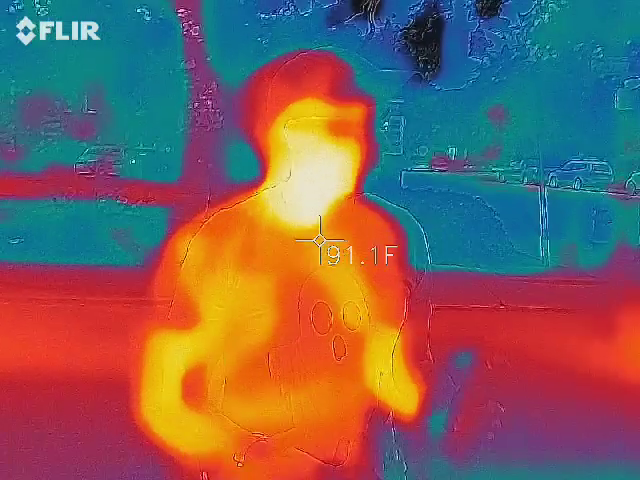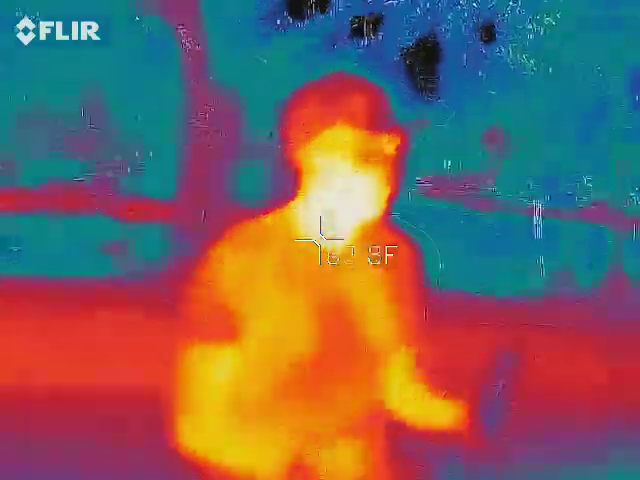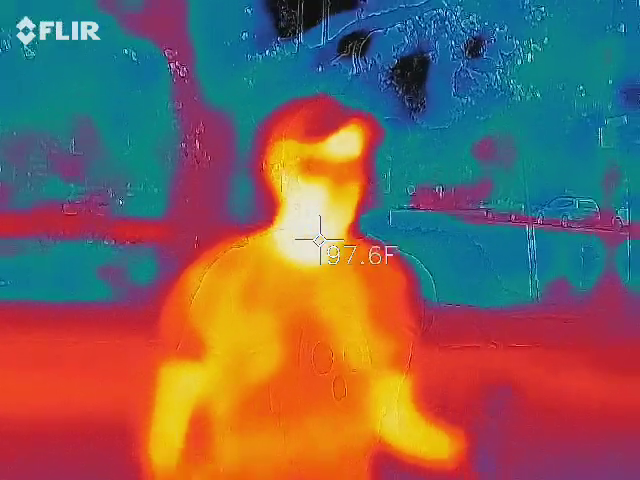It will detect three different types of EMFs. The first one is natural, comes from the earth. That's why it's green. The second one is going to come from electronic devices or man-made objects, wiring, cell phones, those kind of things.